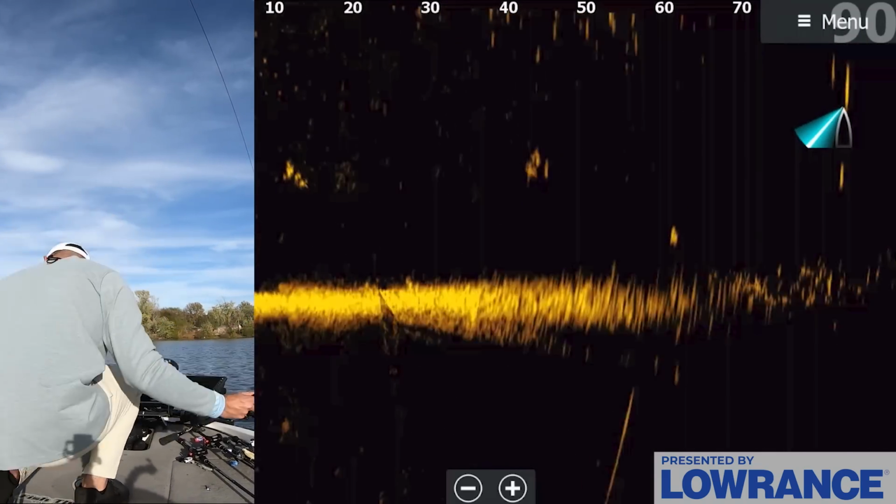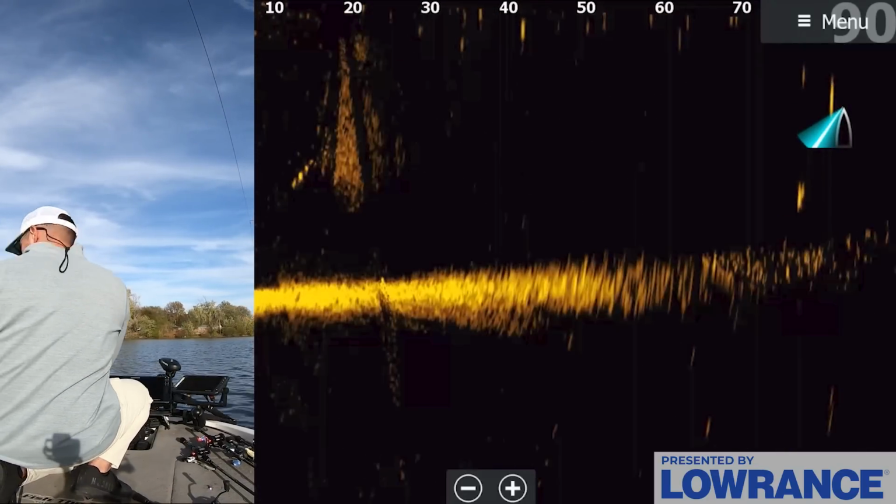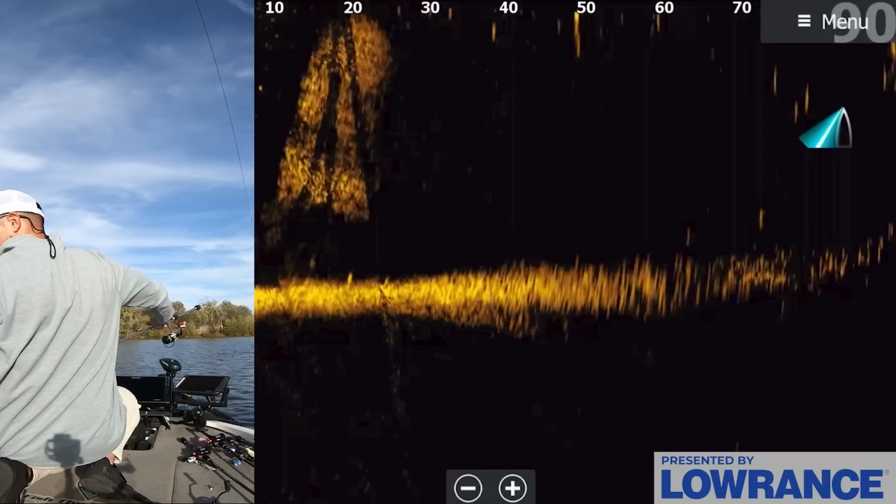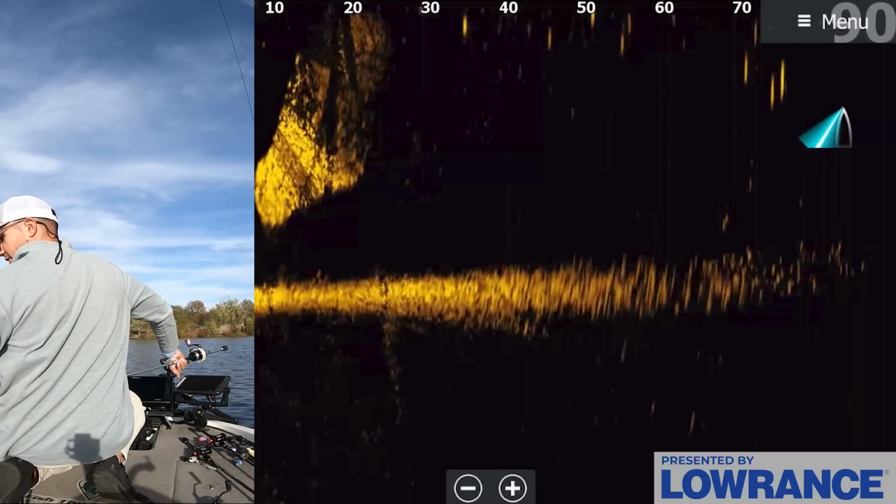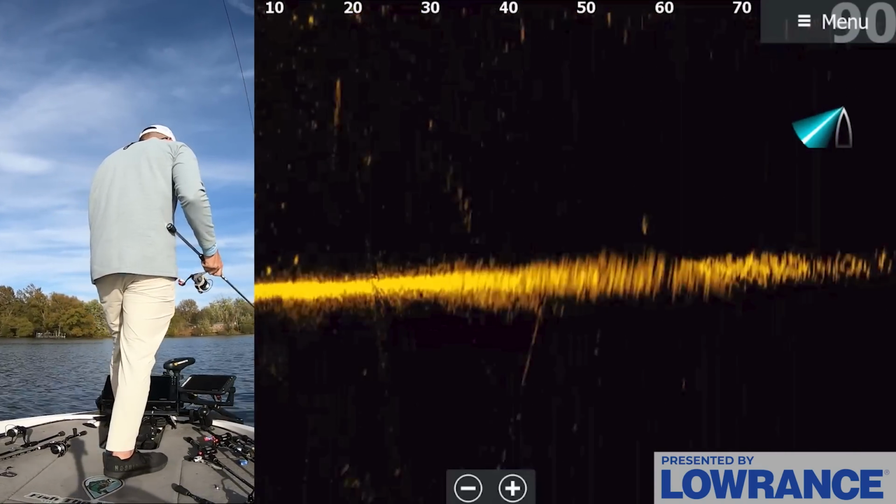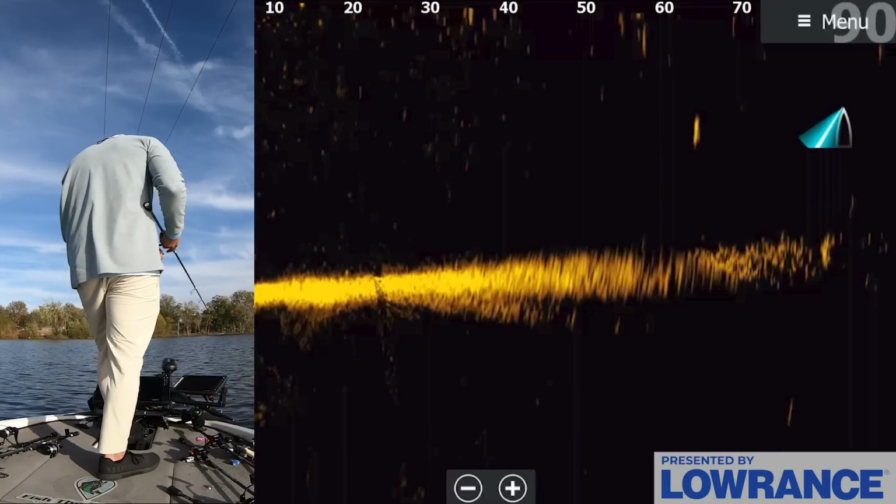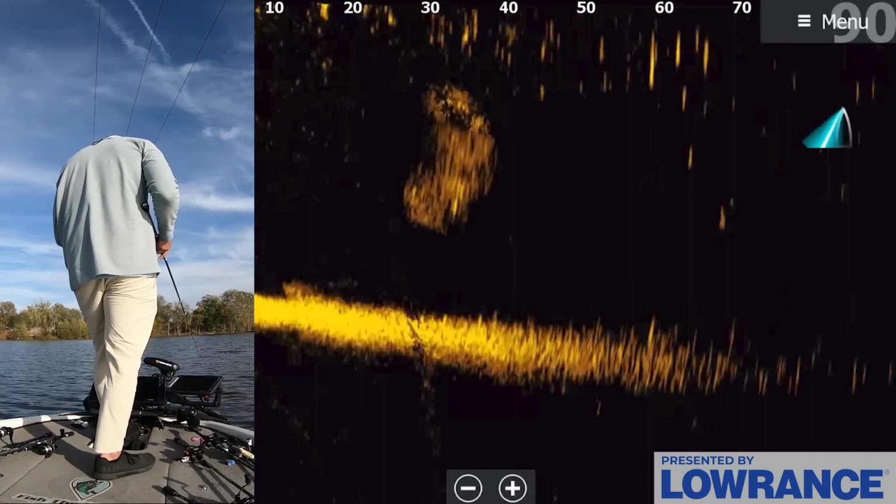I'll switch to something else. I got a little prototype rig on here, a little Core Tackle prototype. Throw this. If I can get my rod untangled. We're in them right now, guys. There's a lot of shad in the area. That's the problem. When there gets to be this much shad, it can be hard to differentiate. So I got a bait that has a little bit of a blade on it, and I'm hoping that will work out a little bit better, get these fish to actually commit.